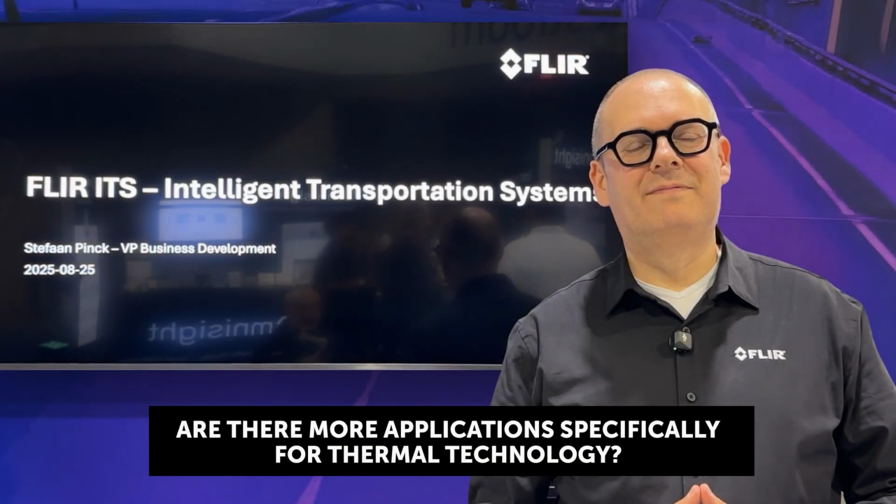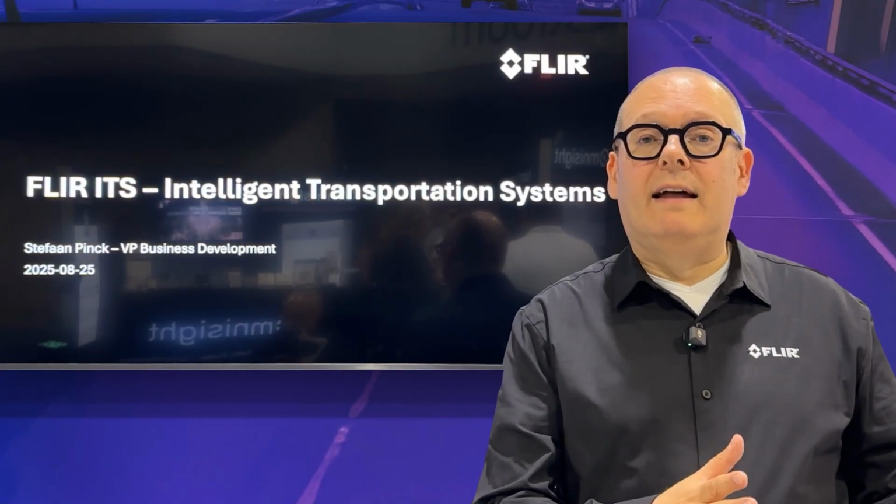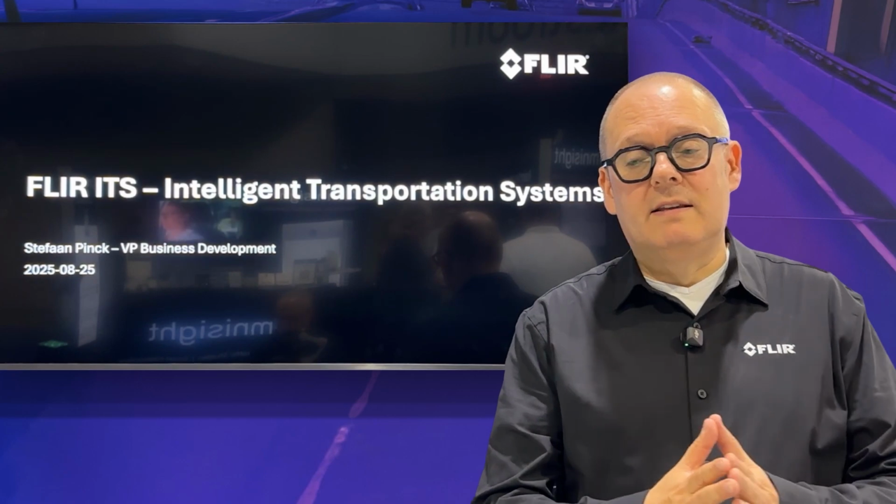Are there more applications specifically for thermal technology? Indeed, next to all the applications that we already had with our visual cameras, there are some applications that are unique to thermal. One of the very important detections that we are now capable of doing, which is not possible or is very hard to do with visual cameras, is fire detection.